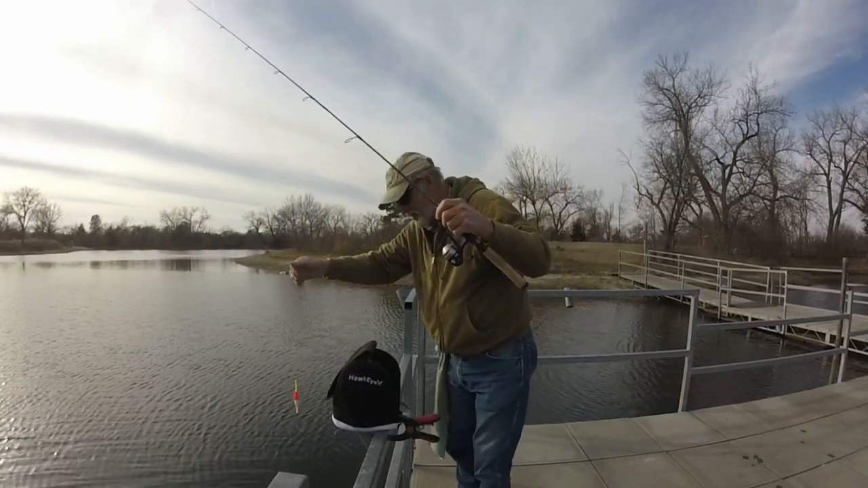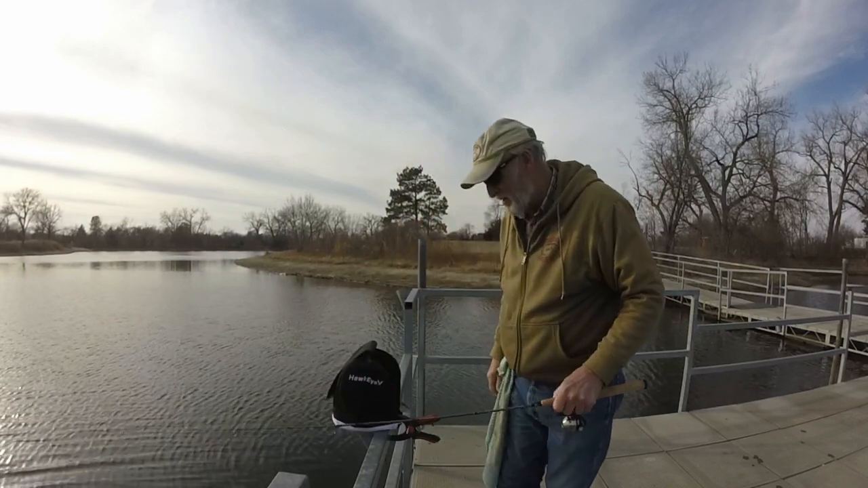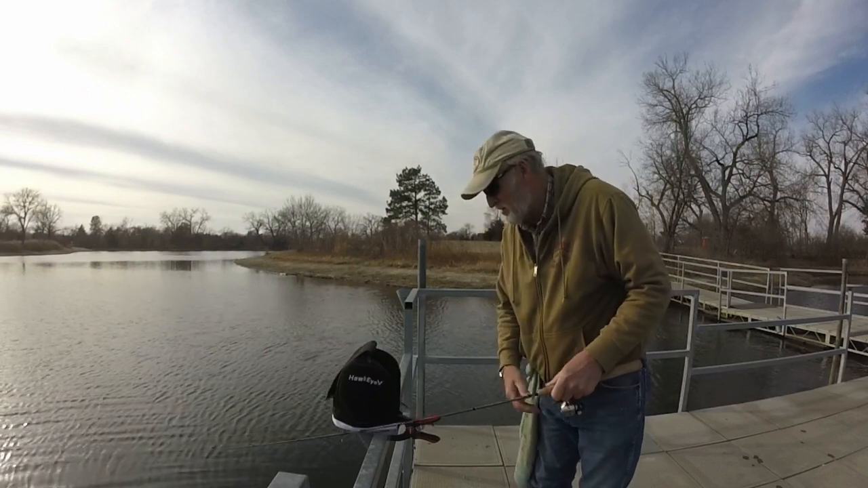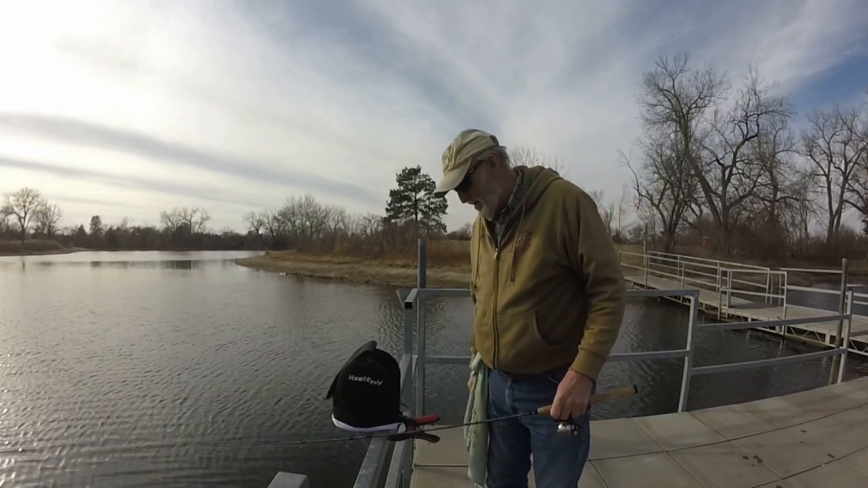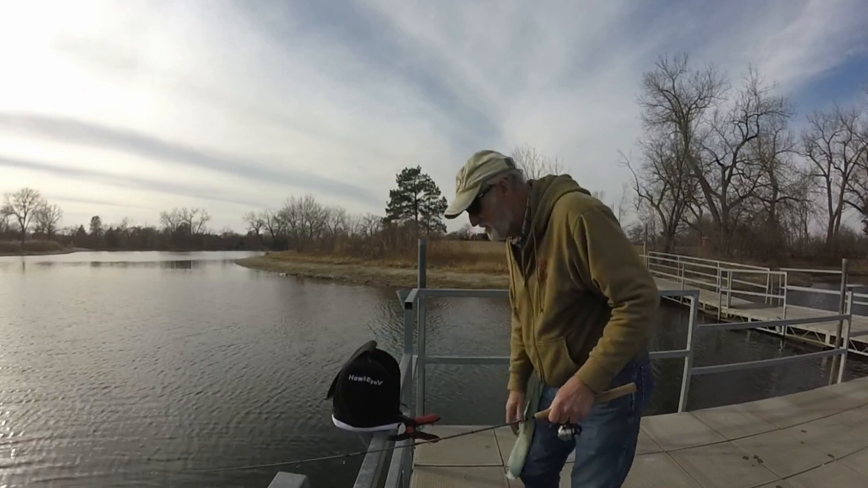All right, I've moved, not much. I was over there, now I'm over here. I'm on the end of the dock now. I just decided to move around and see. And I was seeing activity here more so than I was there. So I thought, let's just move over 10 feet, see if that makes a difference.